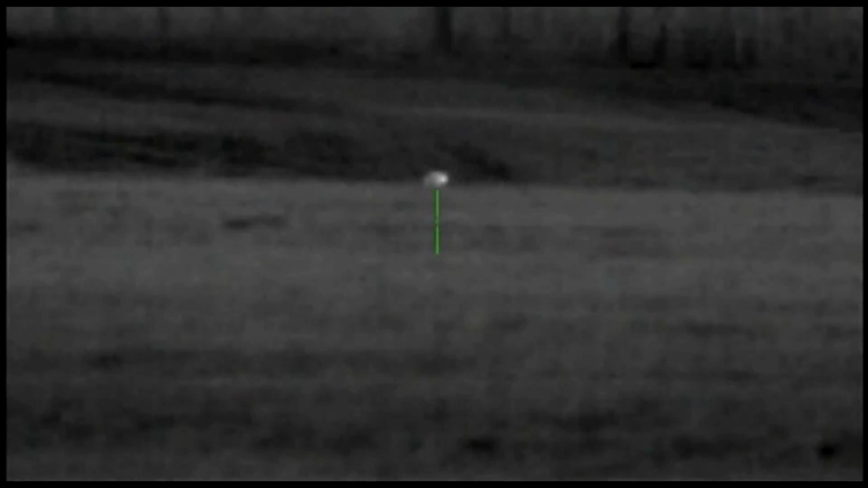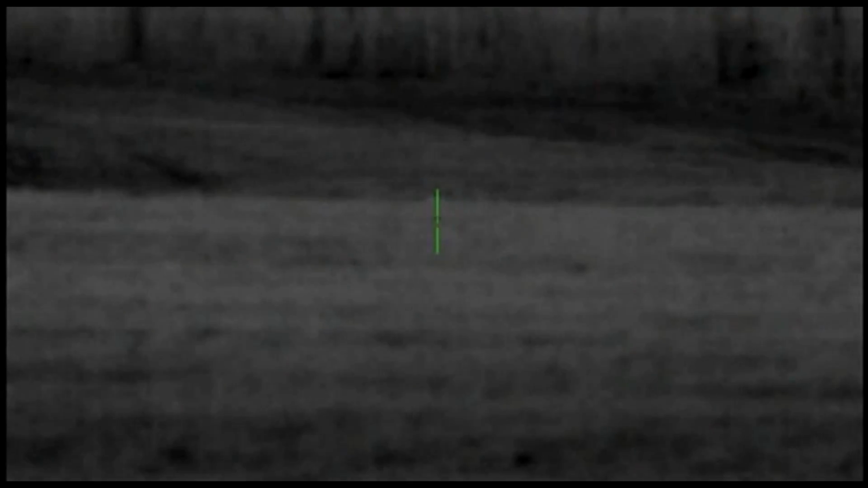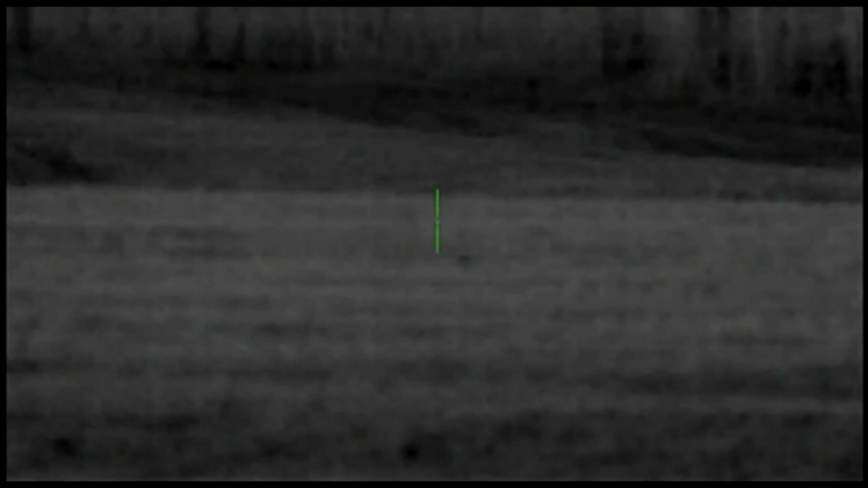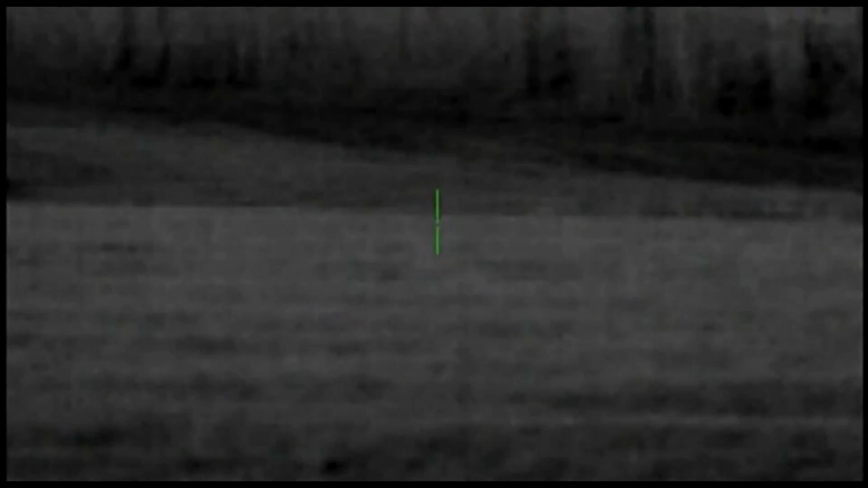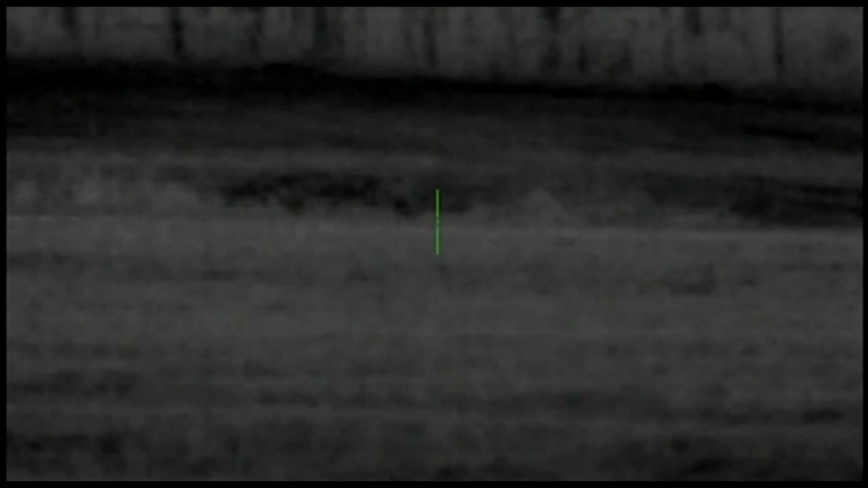You see this coyote come up out of another little gully there. He's going to disappear just as fast as he checked up. You've heard me say it many times, these coyotes use this terrain to their advantage. They travel 7 days a week, 365 days a year.